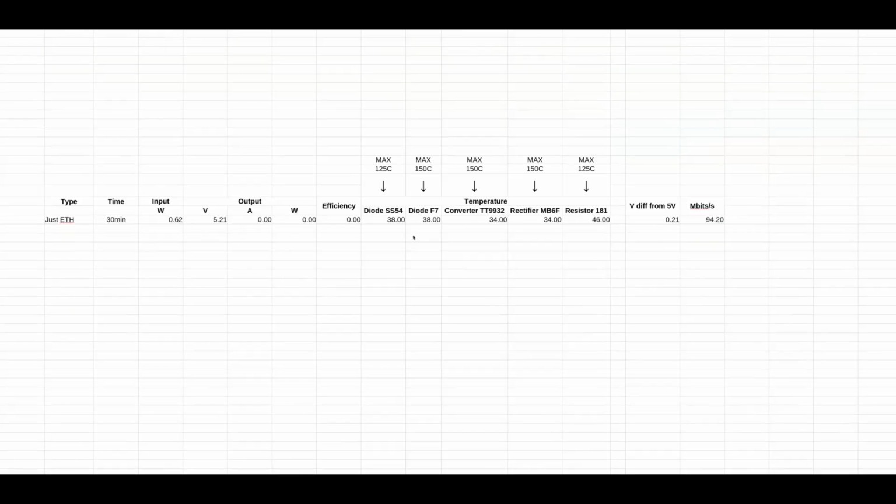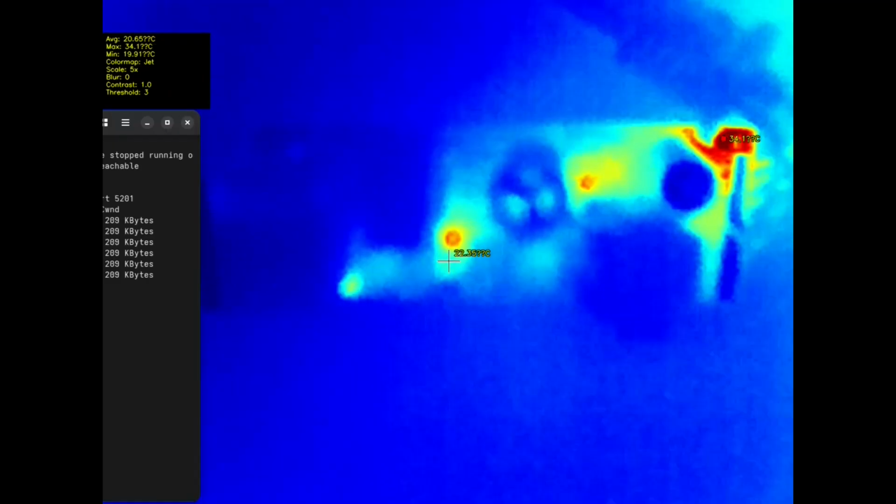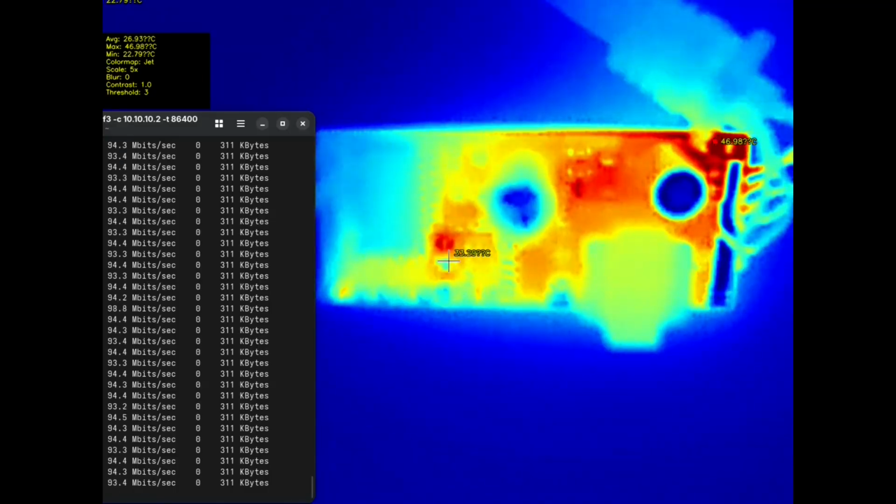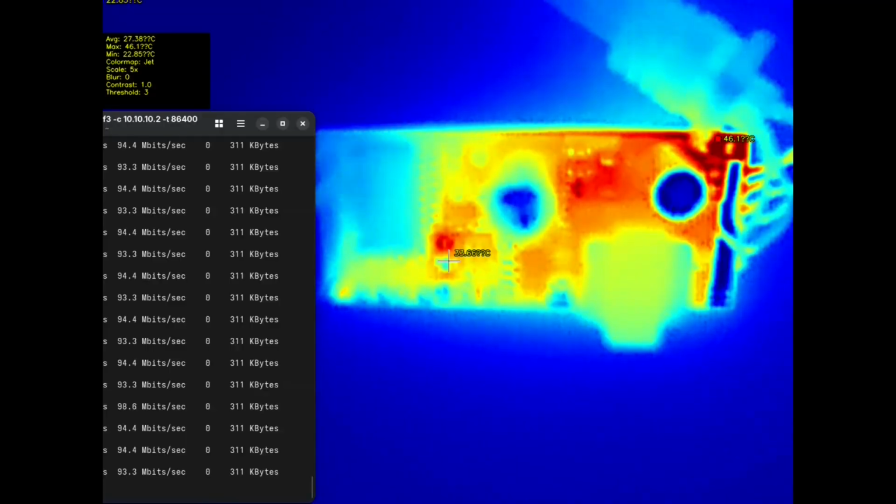So just Ethernet, a little bit more consumption, but everything's cool. Almost 100 megabits, so we're fine. Temperature is great.